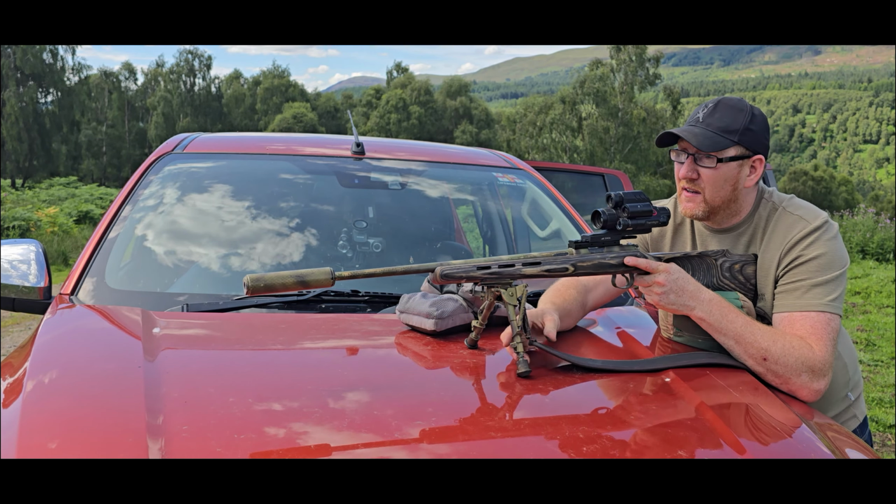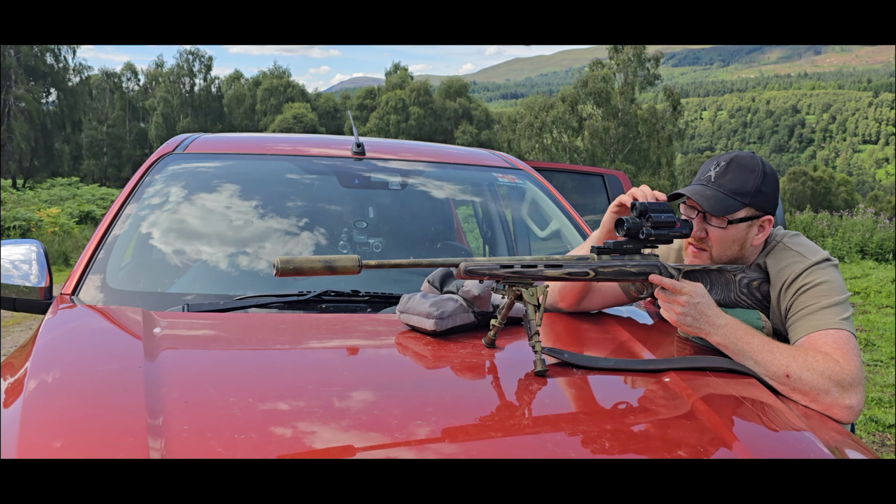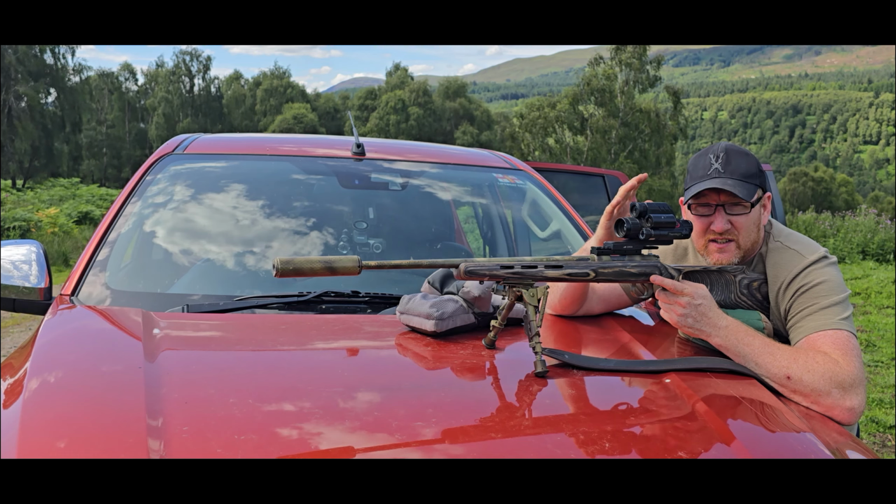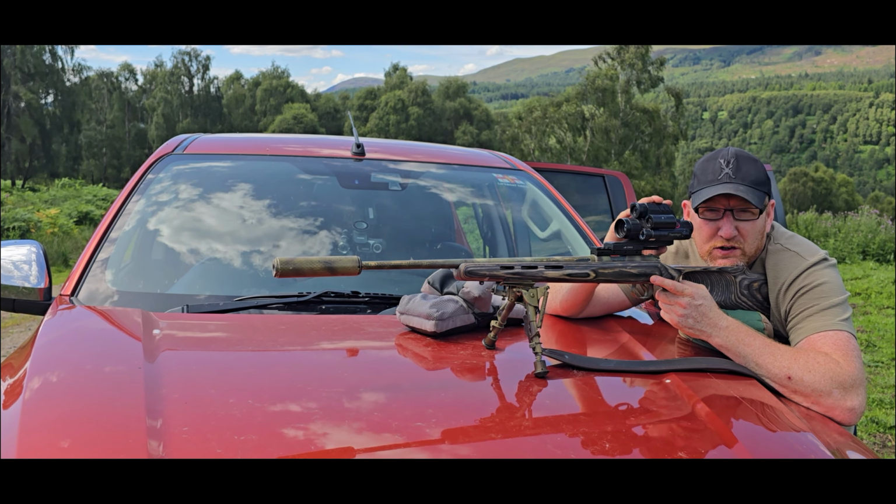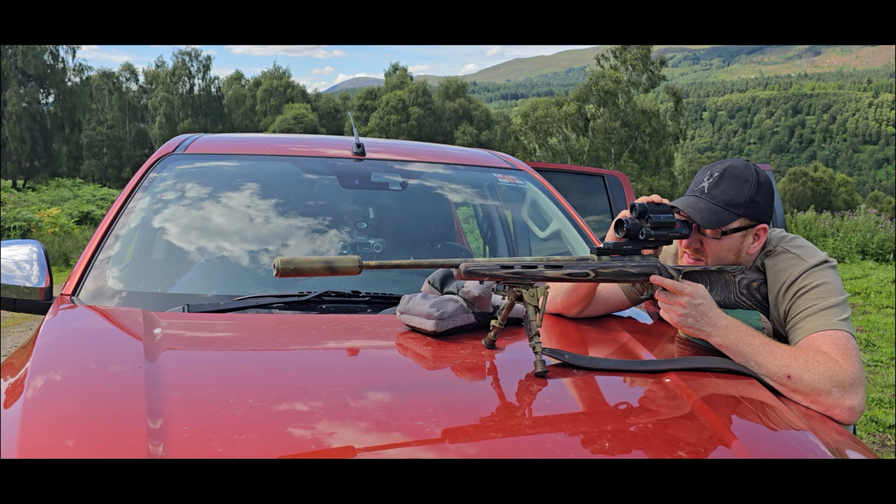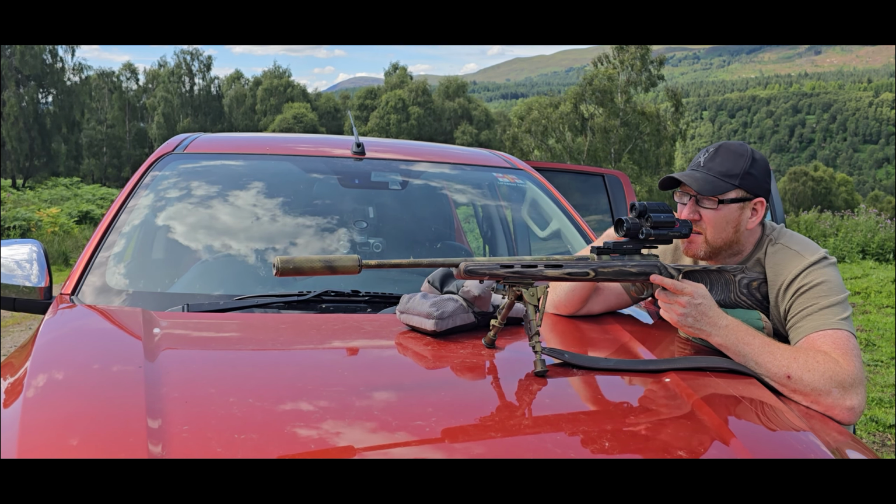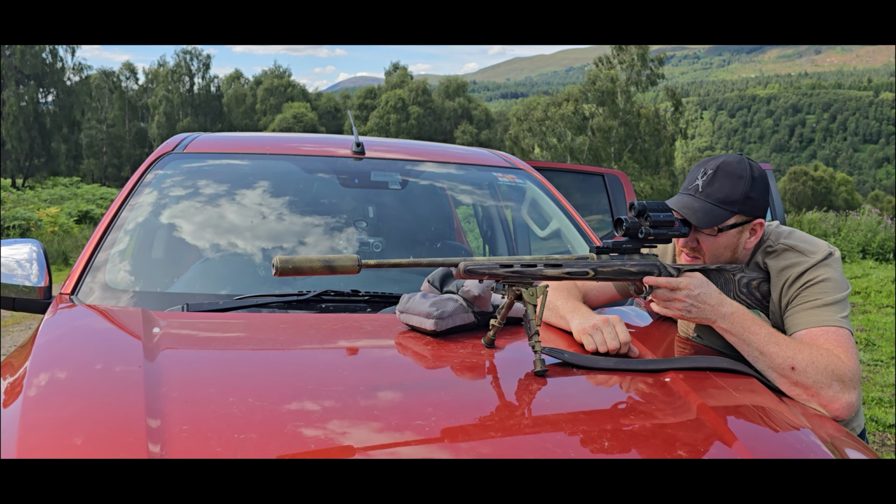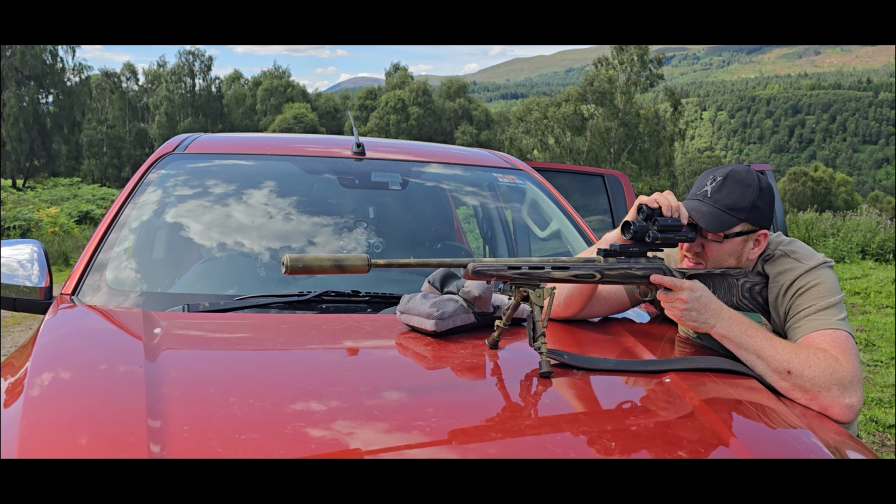Slightly up a wee bit then. Right. Turn it on, let's get this checked out. This only takes a couple of seconds to zero this. Once you know it's on paper and you kind of know where you're going, you're pretty much there. Right, there's our fox target.